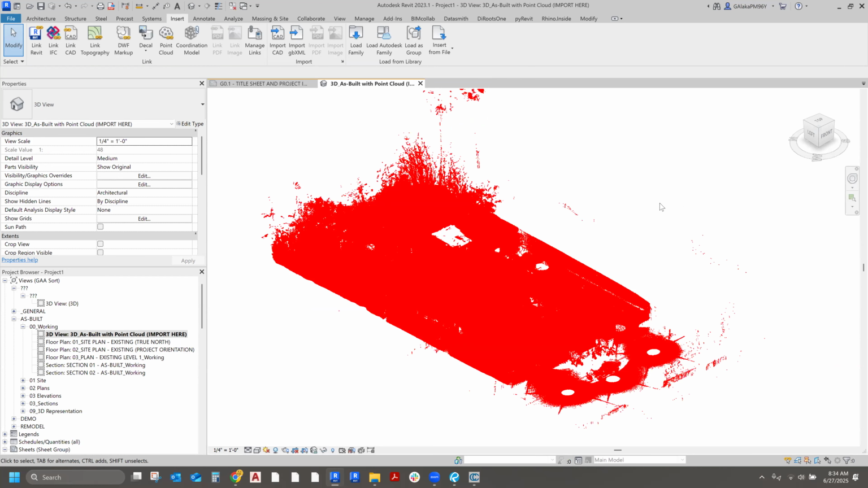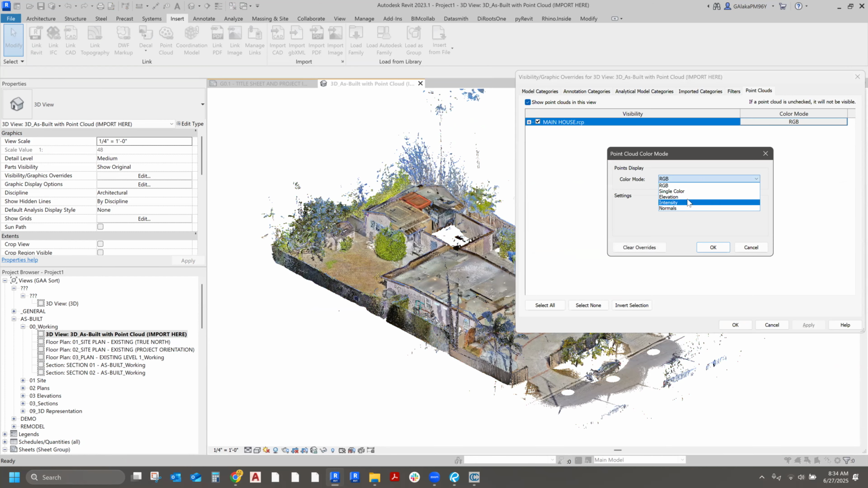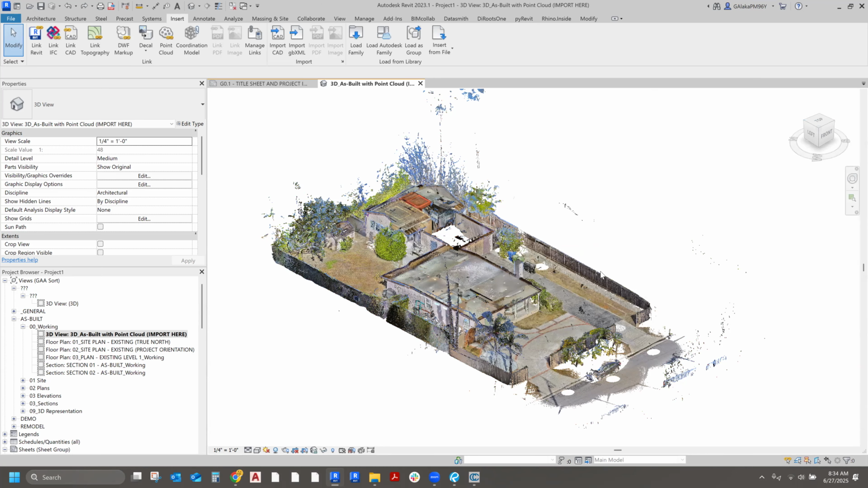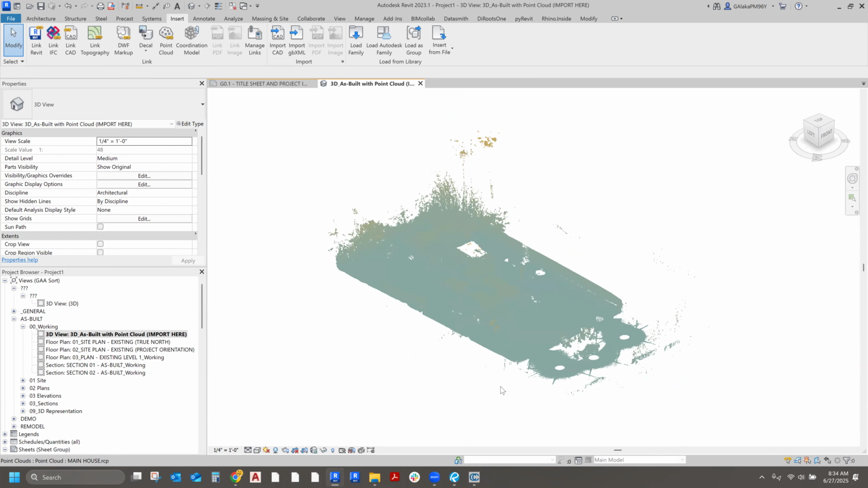I don't really know when anyone would ever use this. Another way to view that is by intensity or elevation. Elevation basically means the highest point is going to be red and the lowest point is going to be blue, or whatever you want. So in this particular case, all those trees on top are going to be red, a gradient. So everything up on top is red, and then everything is more blue towards the bottom.